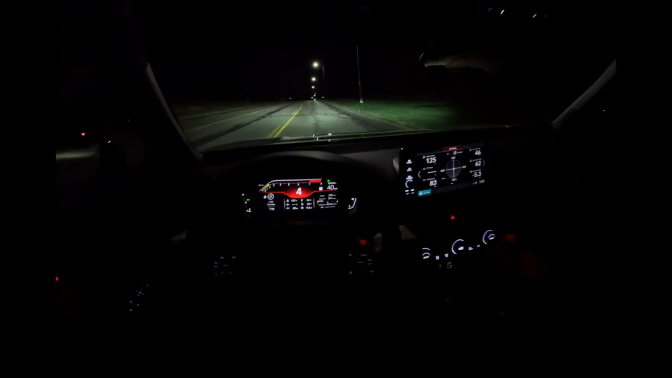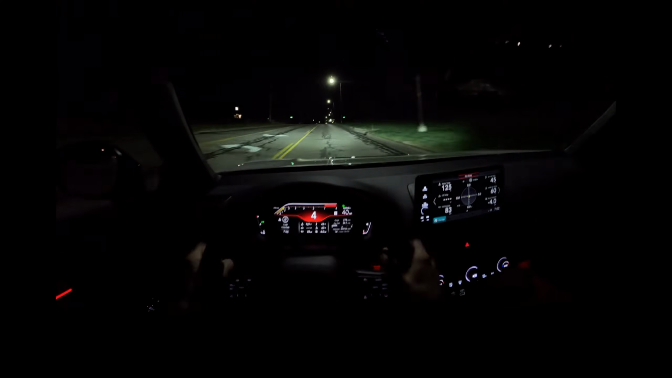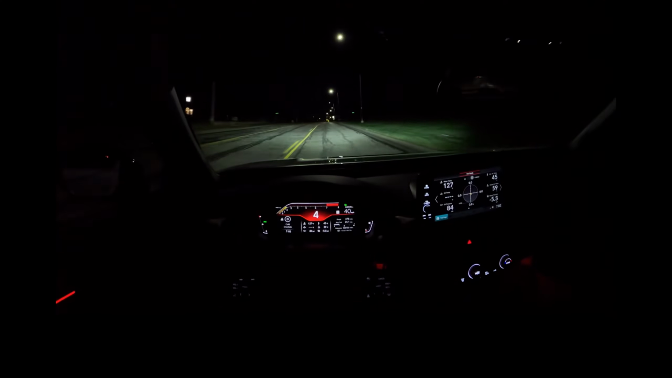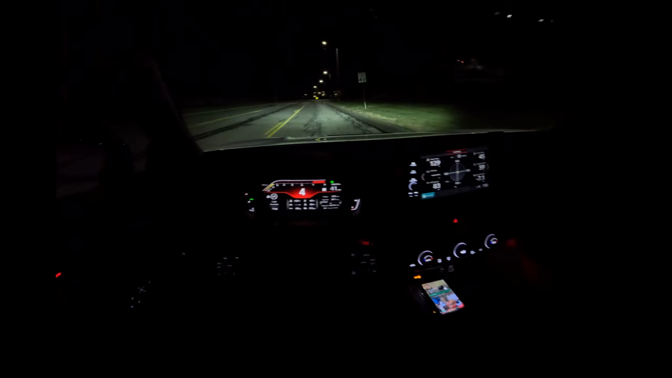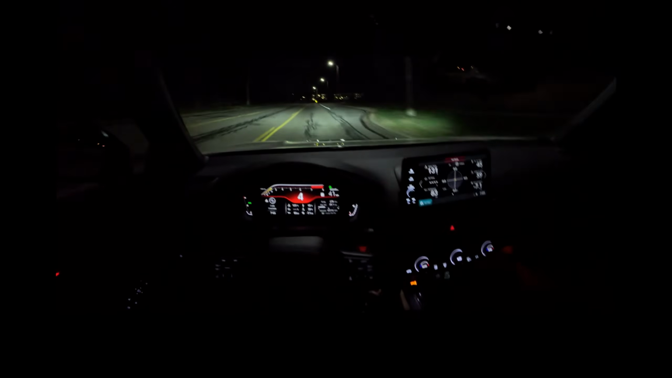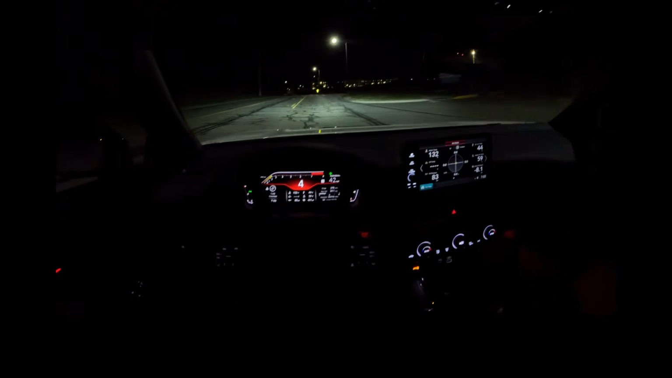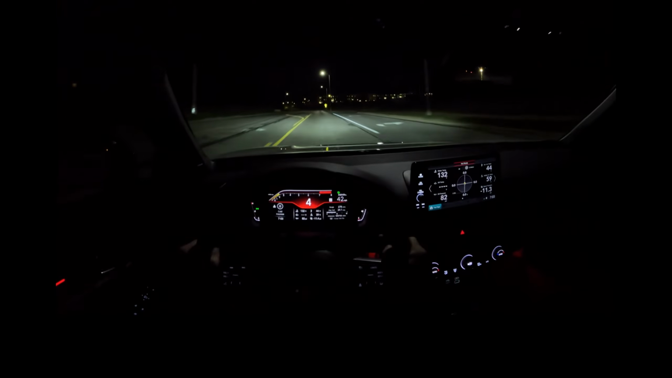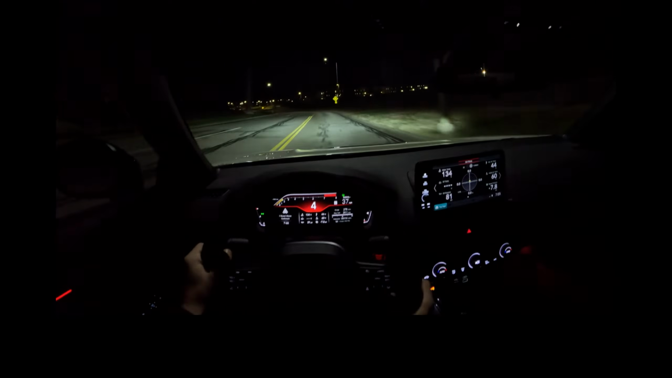I've got about 5,700 miles on the car, purchased it with about 1,600 miles, and I haven't had any issues at all with the car. I haven't had the car grind gears once, nothing. Head unit has worked flawlessly. Considering this is a first year generation of this car, I haven't had any issues, so it's been nice.